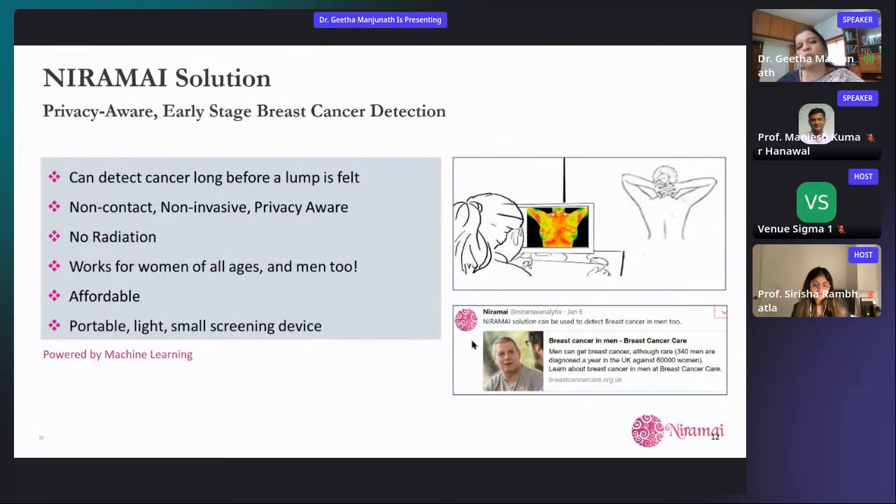So just in a nutshell, what we actually made out of these algorithms, that's a long story. To actually take an algorithm that works in the lab and make it really work on the ground, that's a long story, and I'll be happy to expand on it if that's of interest to the audience. With this, we've been able to clinically prove that we're able to detect much before a lump is felt, that is, before symptoms appear. And we know that asymptomatic detection is early detection to start with, and it enables the starting of treatment earlier and better treatment efficacy and lower treatment costs, and so on and so forth.